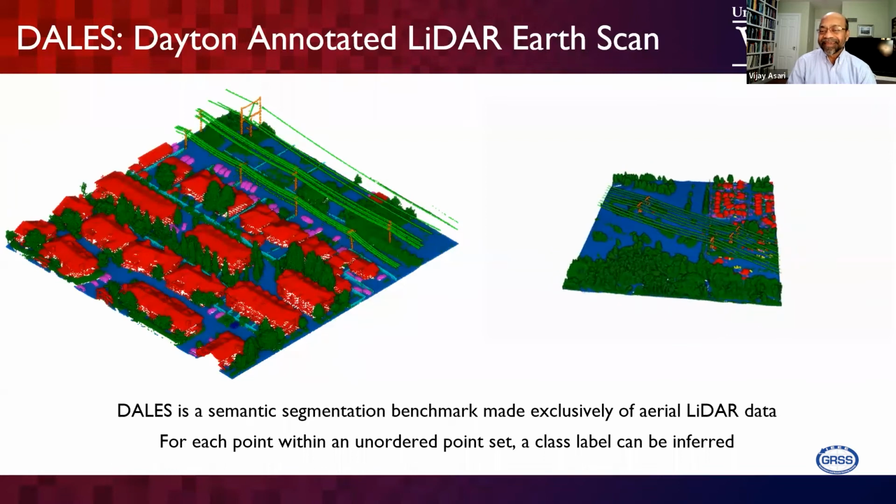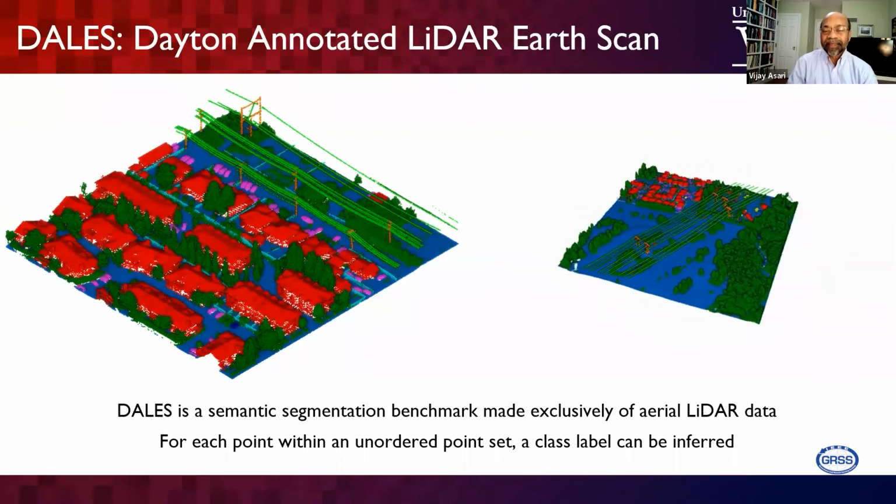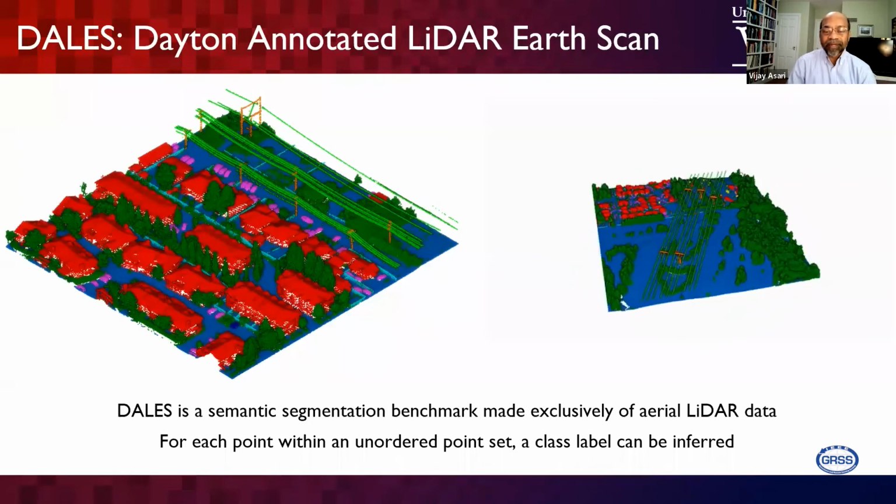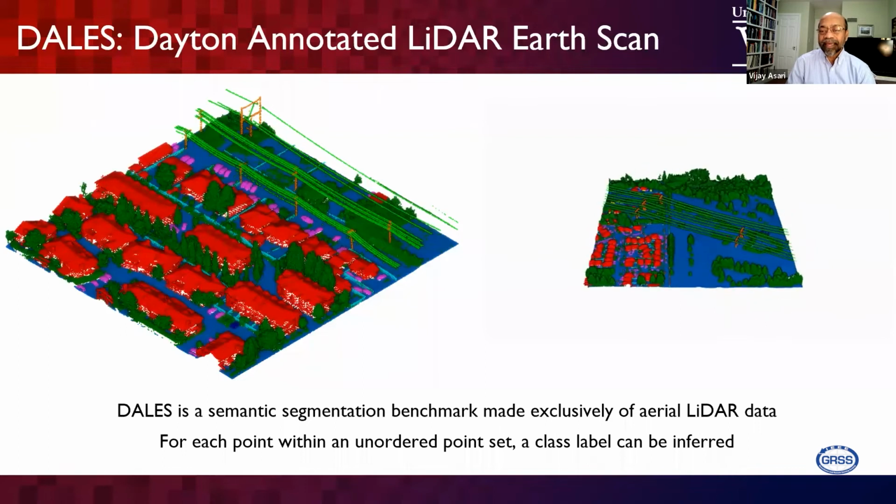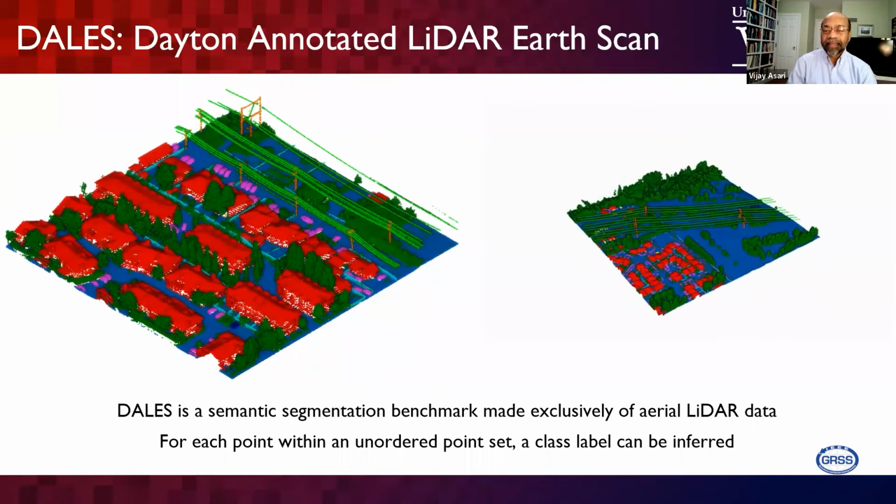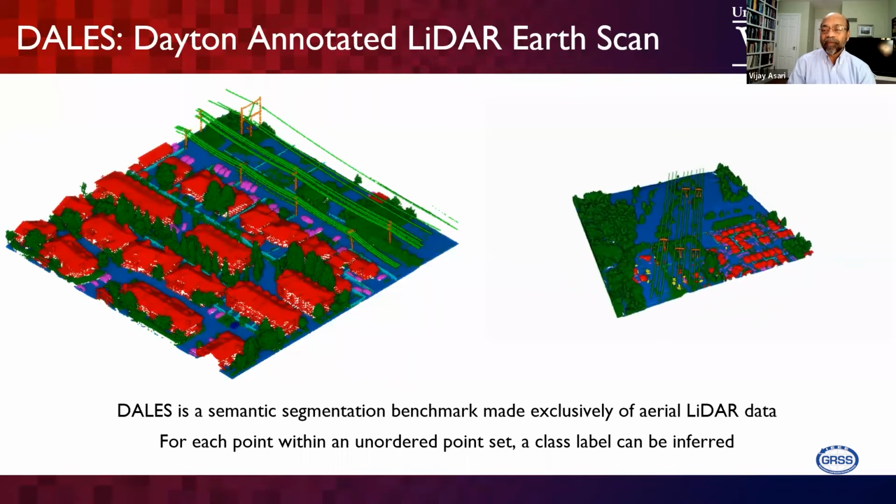So we found a data source, a totally unannotated data source in British Columbia, in western Canada. The data is available, but it's not annotated. So we thought, why not use this data?